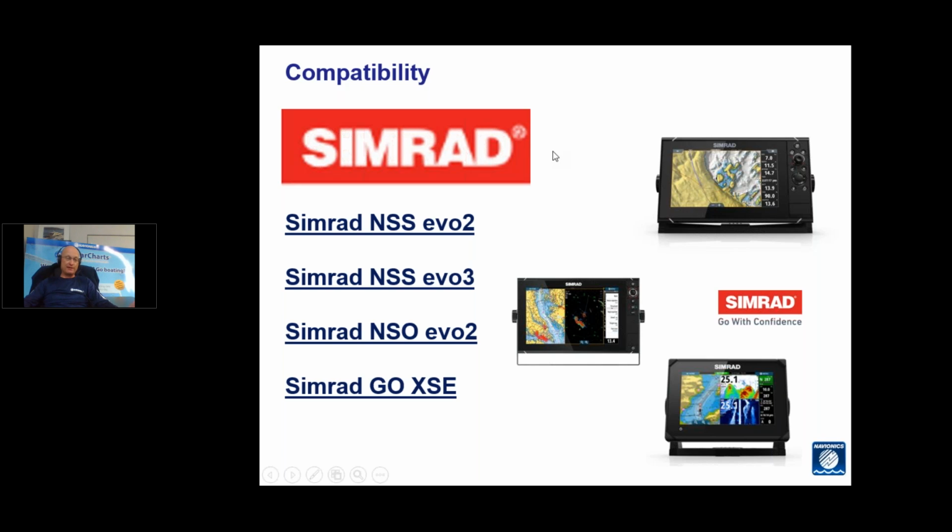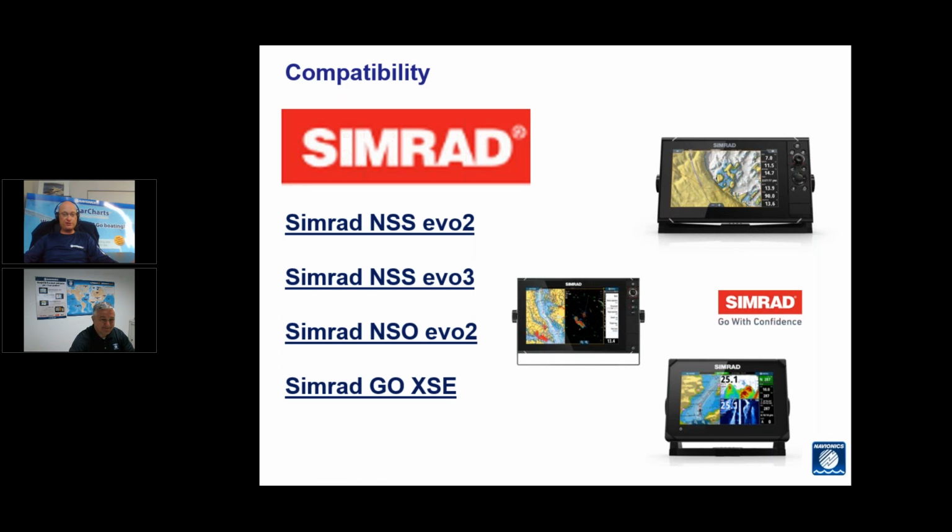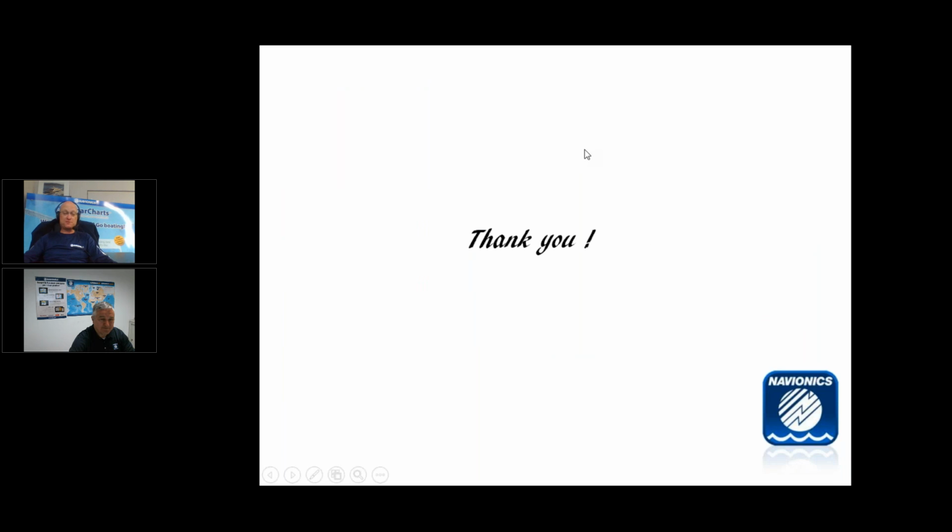And to be able to get that software, if you've got an existing unit, you can just download that software from each of those manufacturers' websites on their support pages. So thank you. That's pretty much the features. I hope we've covered it well, and I'll hand over back to Marcello, and we can have a bit of a look at any questions that people might have.